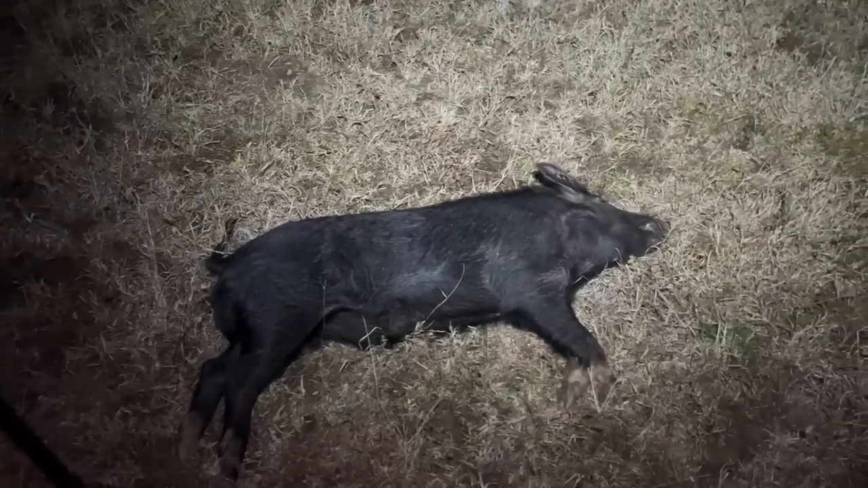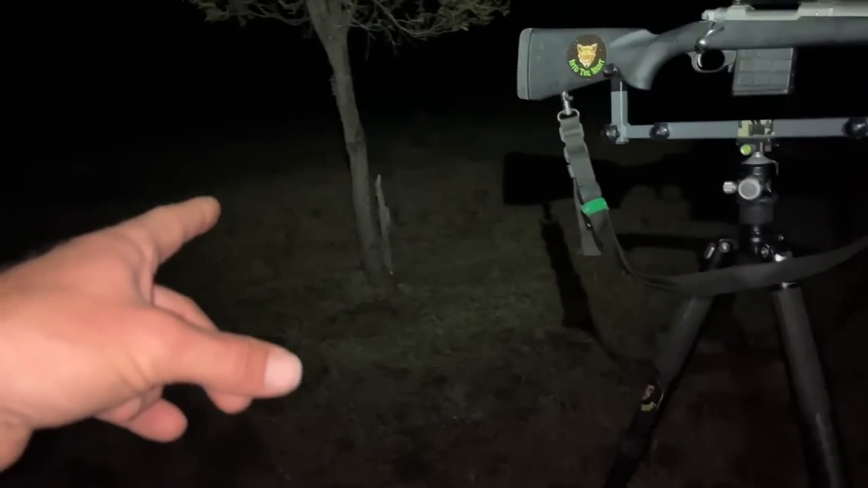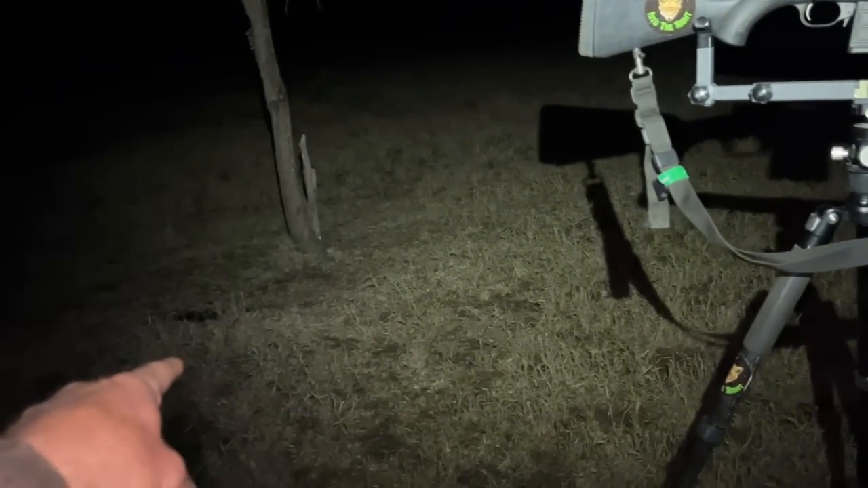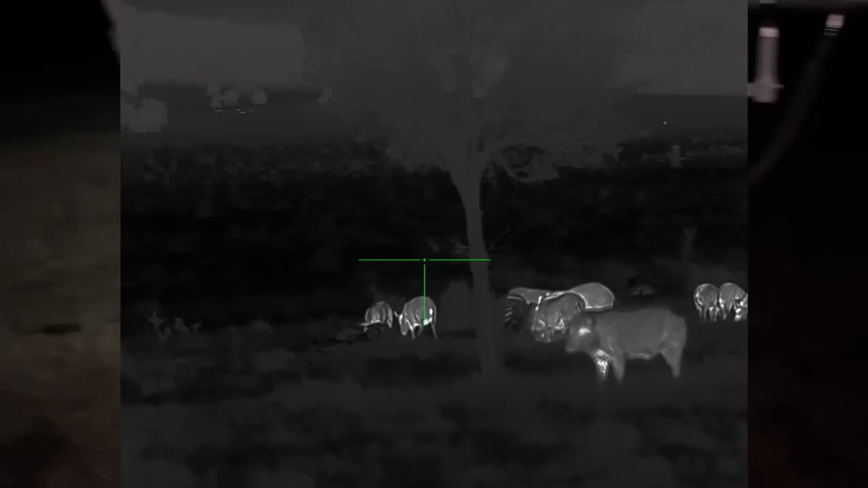Well, back to where I started again. There's the tree with the camera, that's where this fella here died, right underneath the tree. I was only down here about probably 30 metres when I started shooting at him.